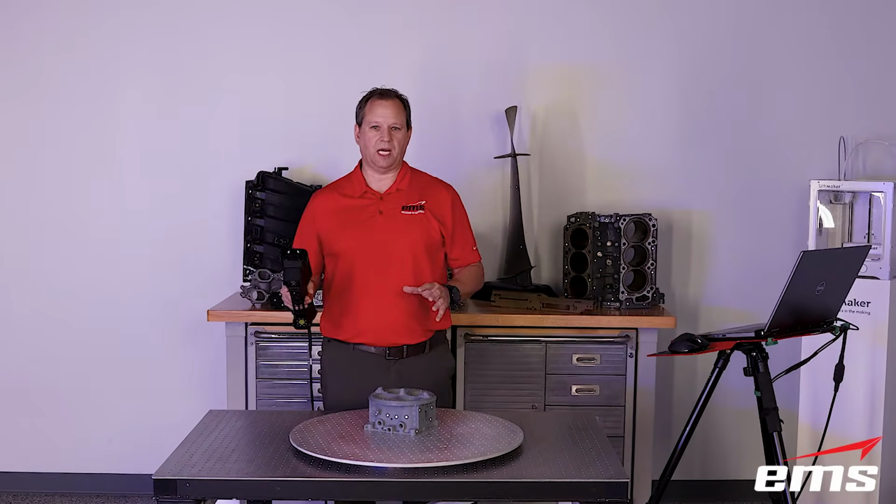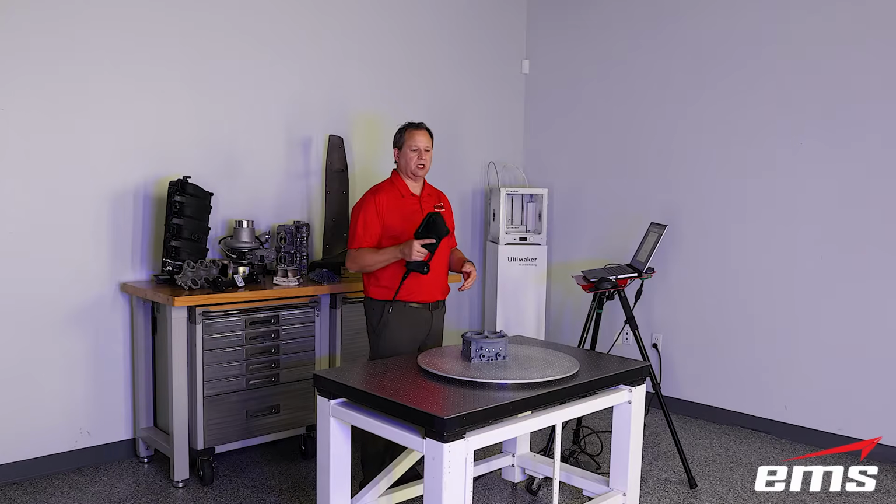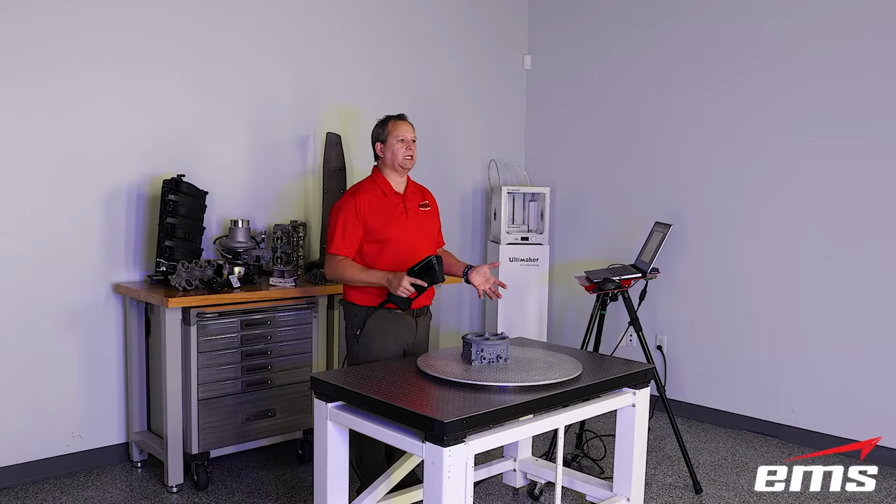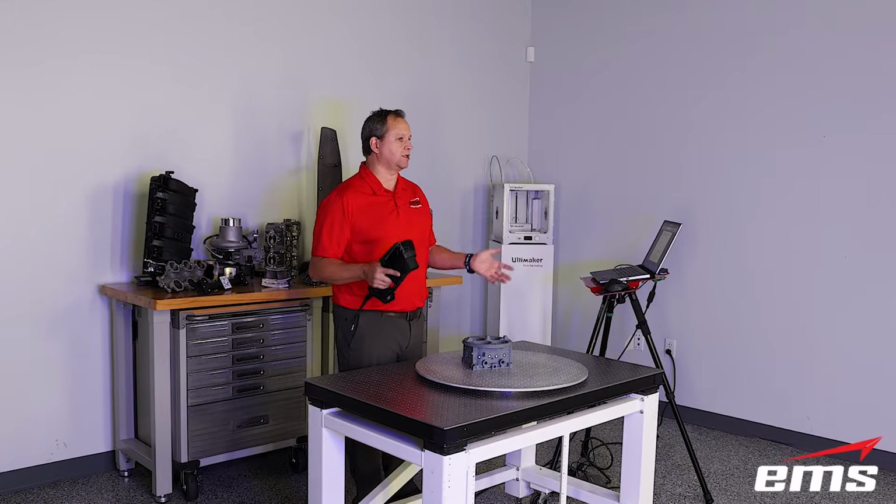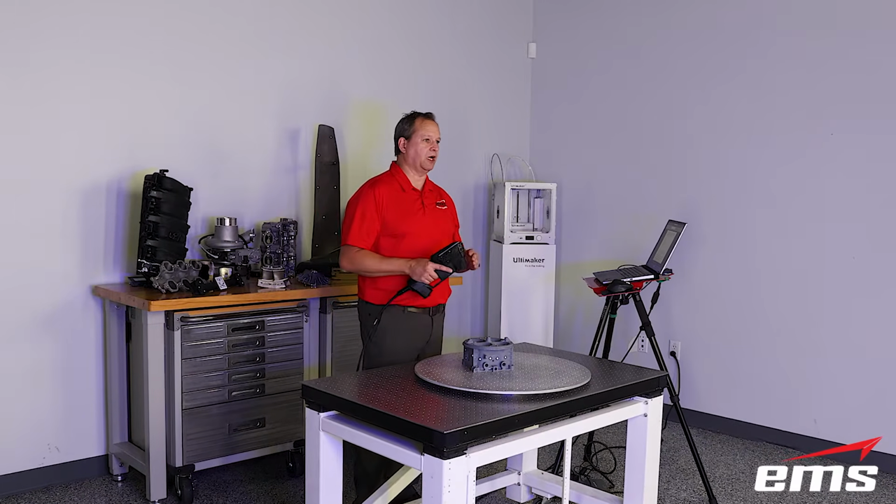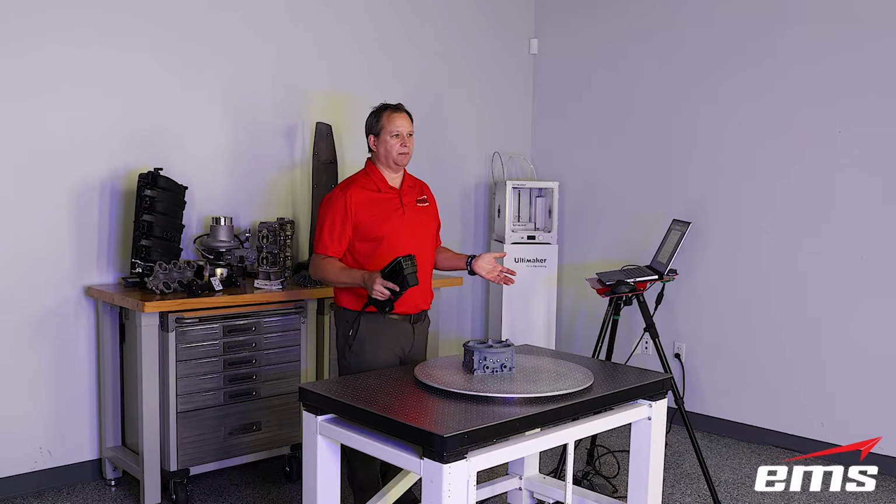Knowing it's a North American company, if you do work in the aerospace business or DoD, defense work, anything like that, you have to be very careful with the scanner you're buying. Where is the software hosted? Where does the scanner have to go to be repaired? All those things become important.